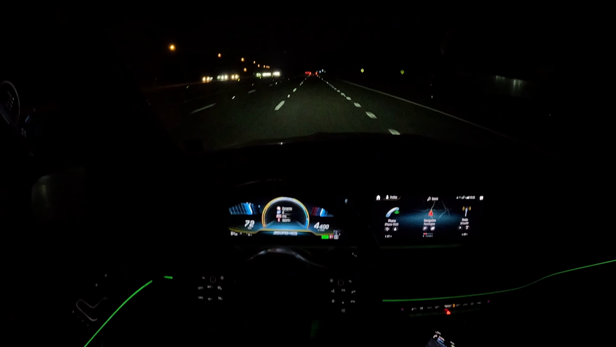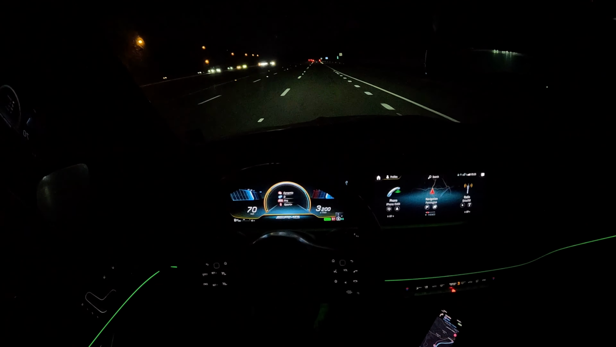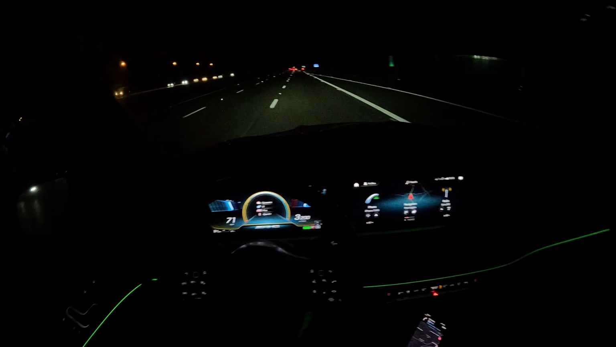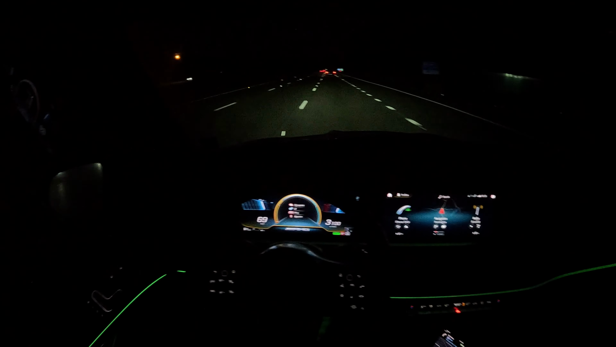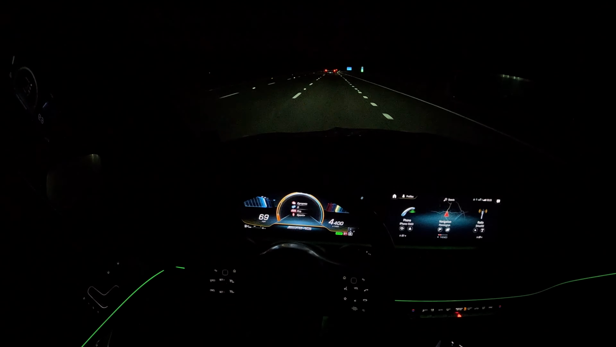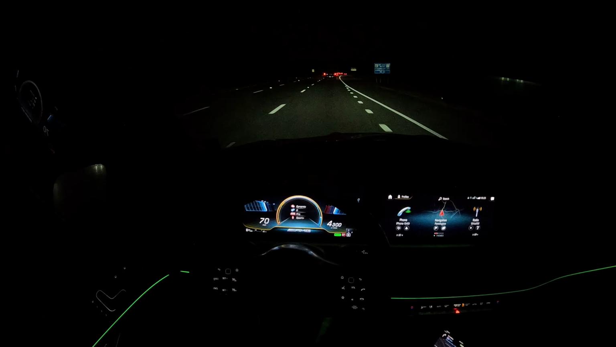Oh, those pops sounded good. The instant response time with acceleration, or I should say the throttle response. The throttle response of this car is just instant. I think it has something to do with the fact that you have the electric motor, but as soon as you put your foot down, I mean, my foot's down, we're going. And we get a little pop out the back, which sounds super, super good.